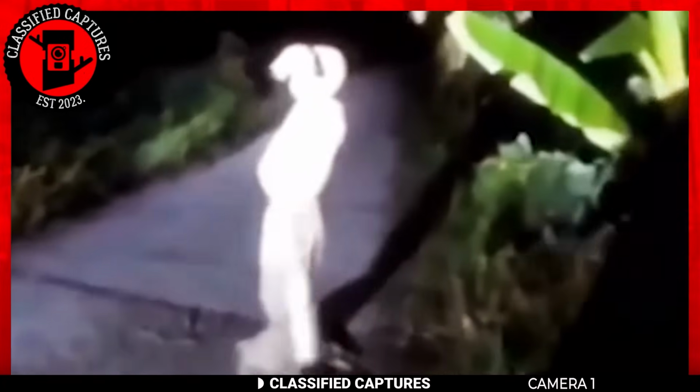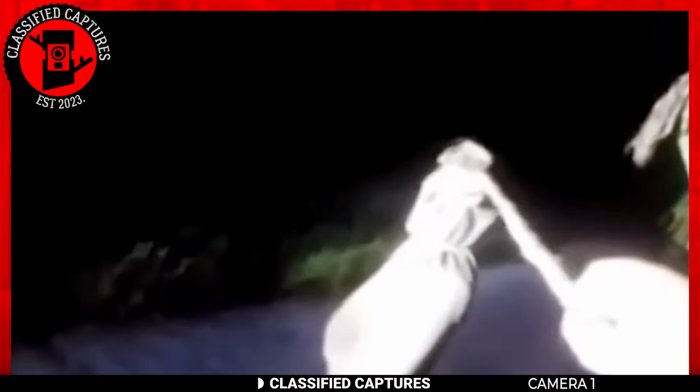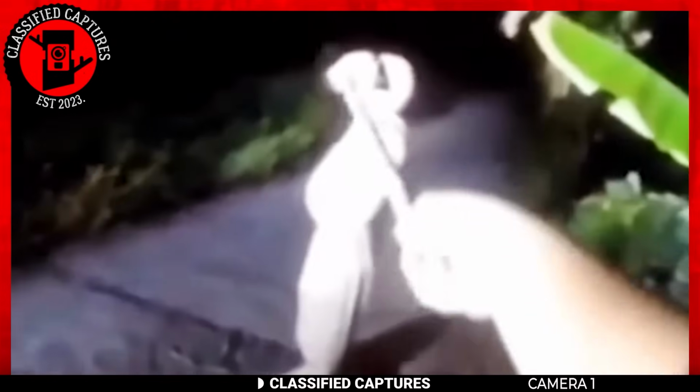The recorder's curiosity gets the better of him and he pokes it with a stick. Despite the poke, it remains indifferent and maintains its weird, ominous vibe. A second look and you'll realize that the creature's body feels more like cloth than it does skin.